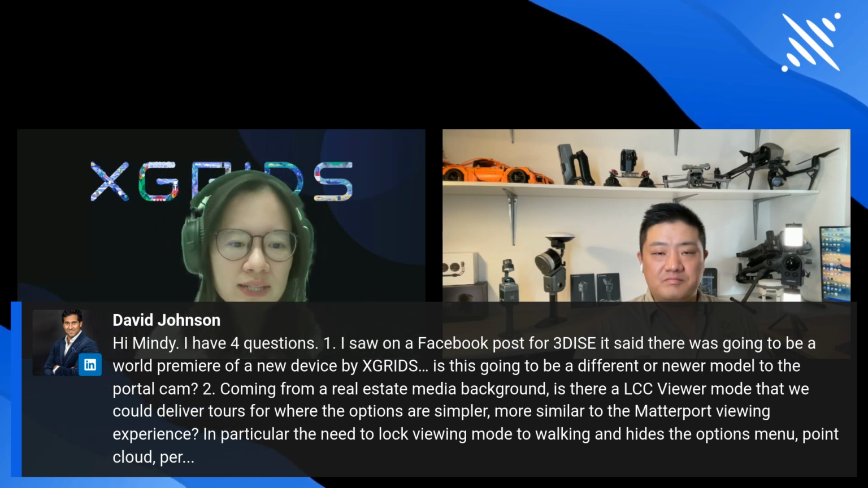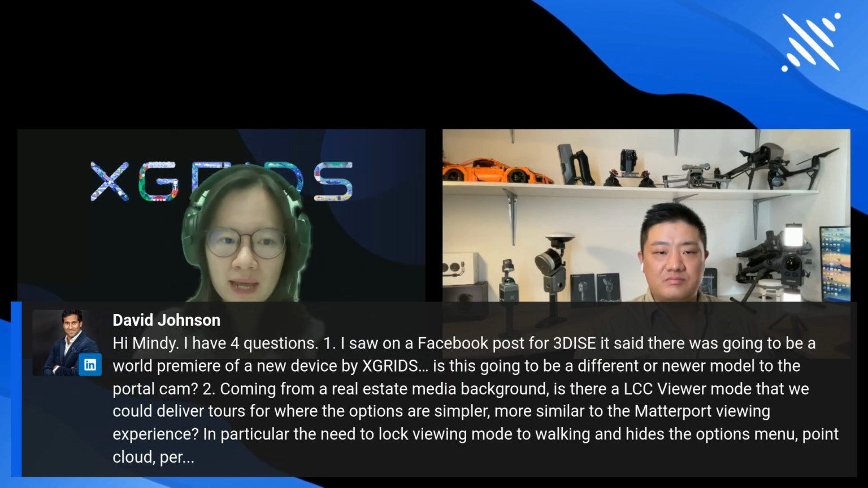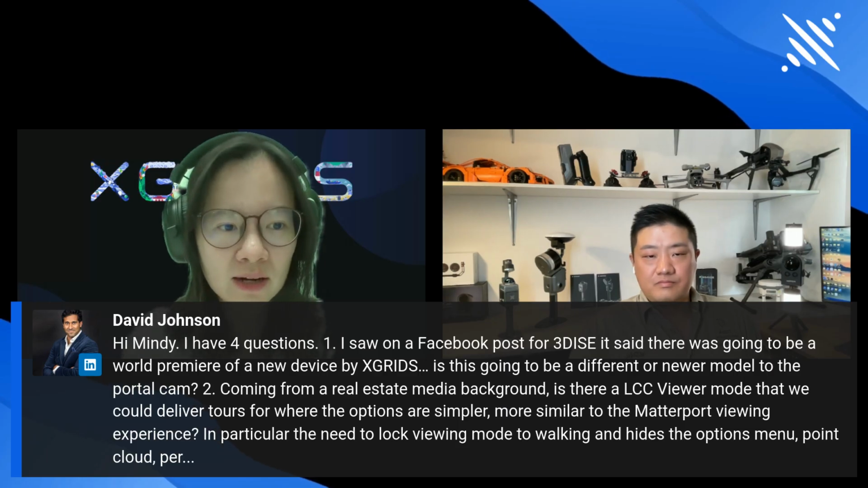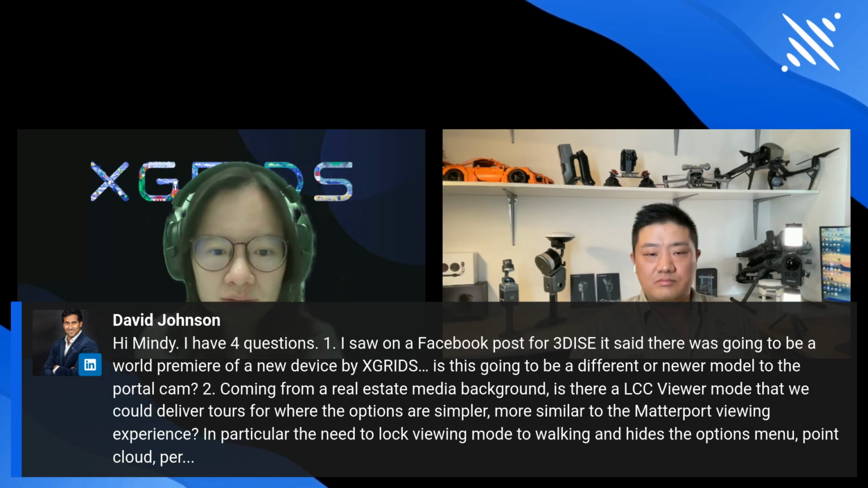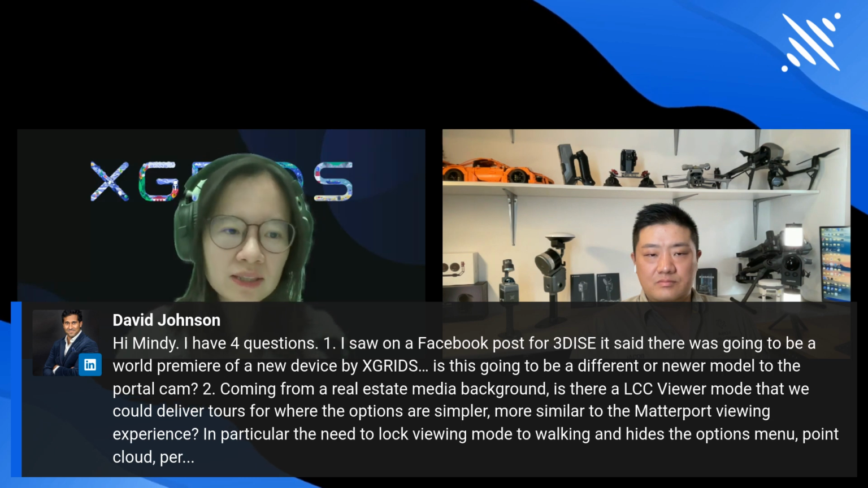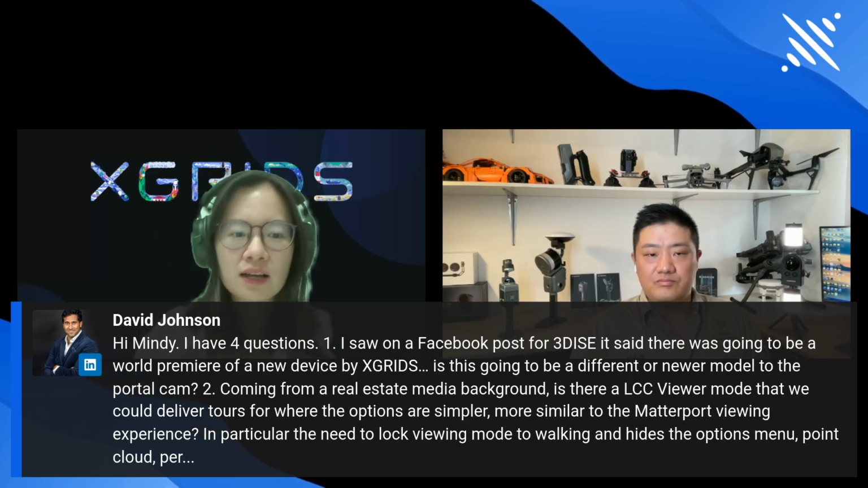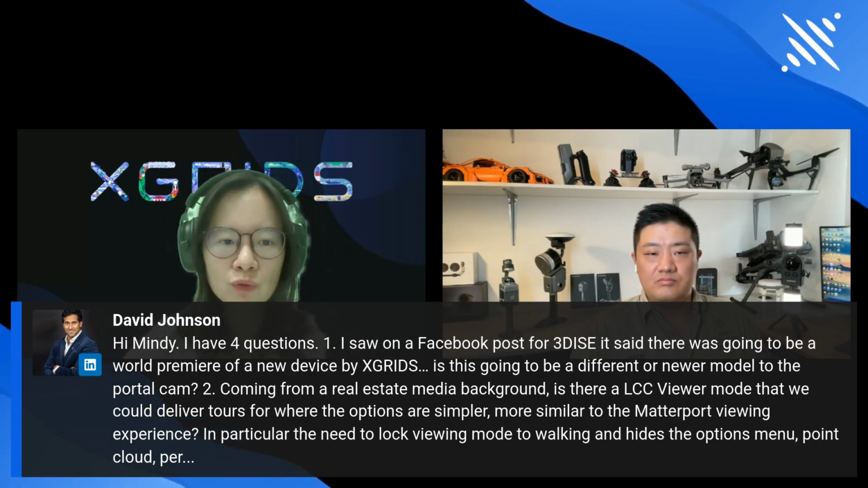The answer is that we do have some functions related to the real estate industry, for example the floor plan or the viewpoint setting, and you can upgrade LCC Studio to the premium version so that you can set the viewpoints in a more intuitive way. For more real estate related functions, our solution engineer will take that into account, for example the options menu, point cloud overlay, or adding more annotations to specific areas. Some of those are on our roadmap.